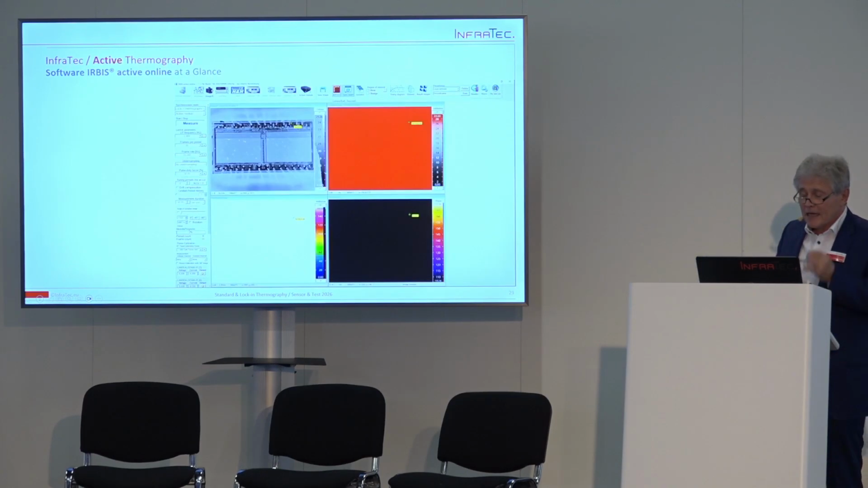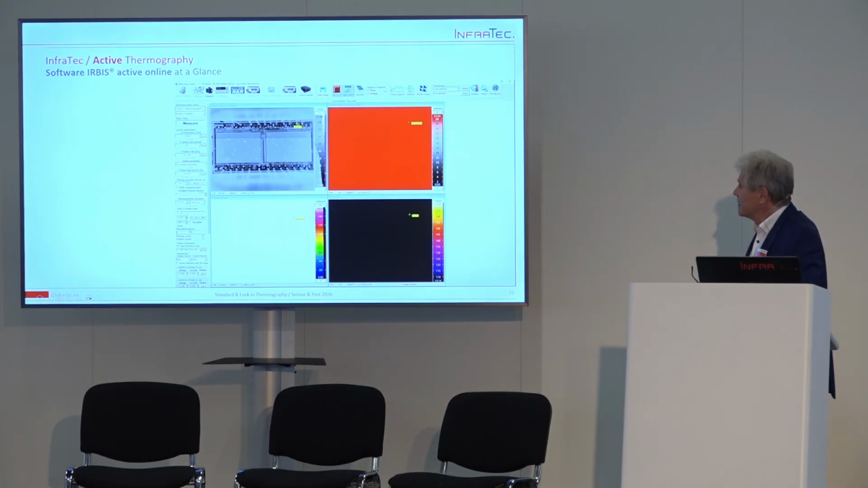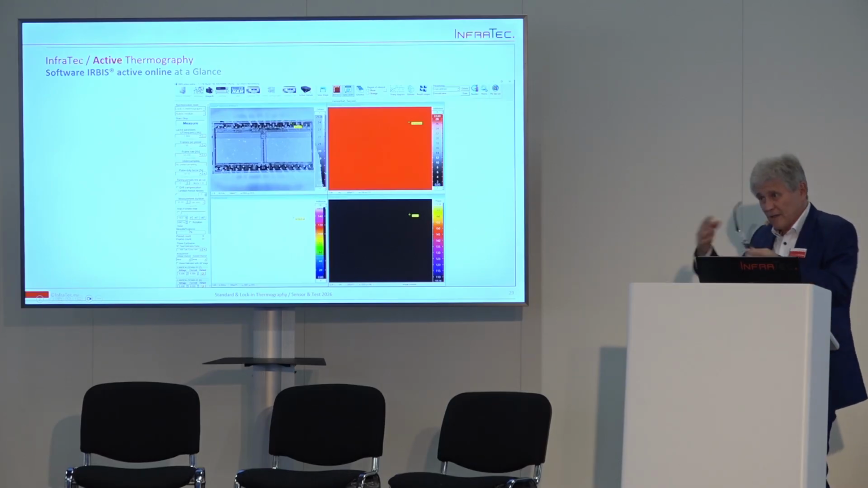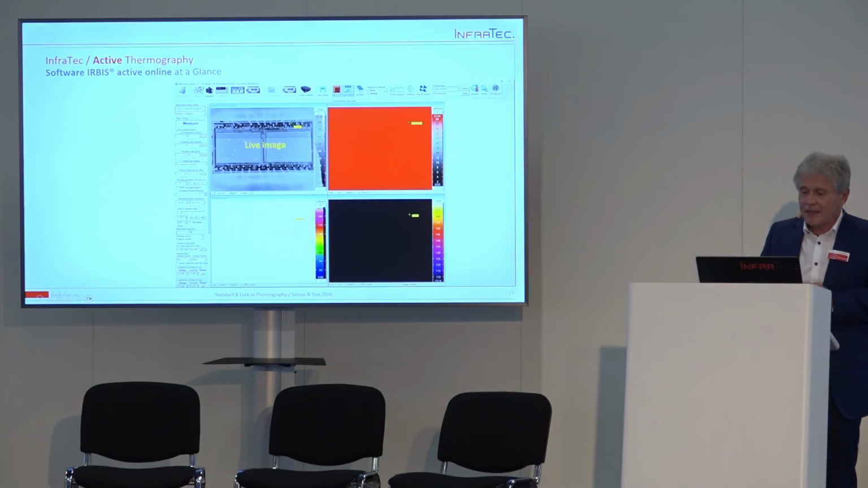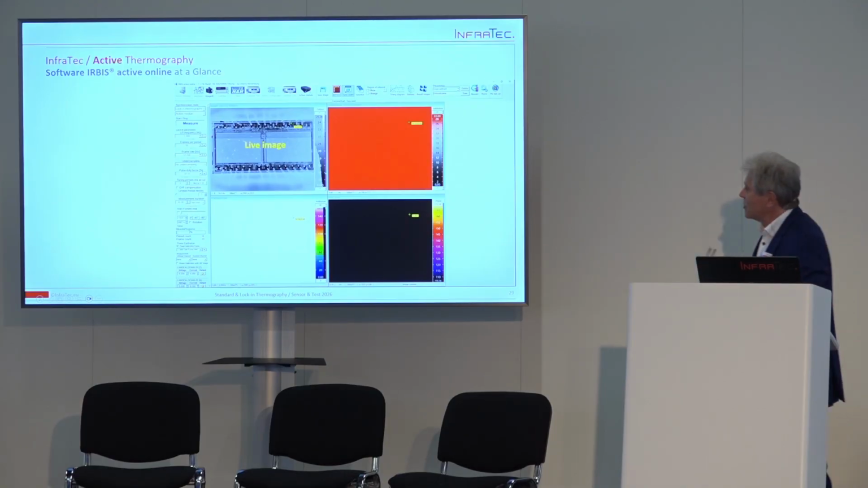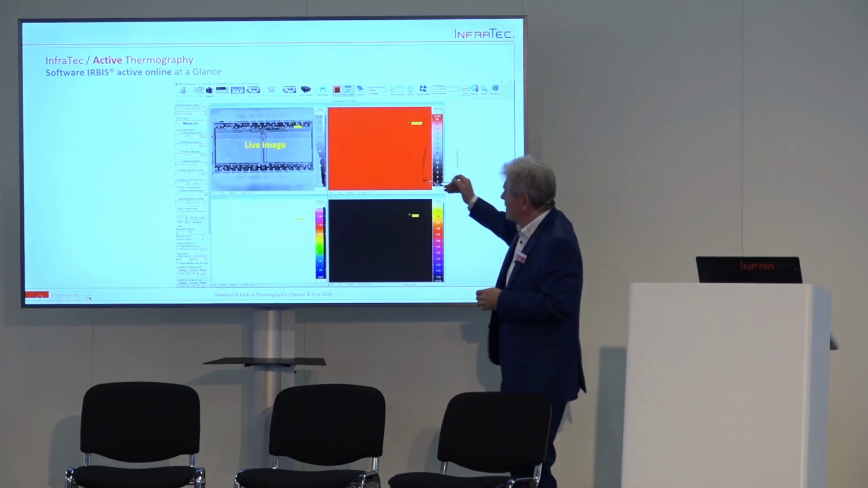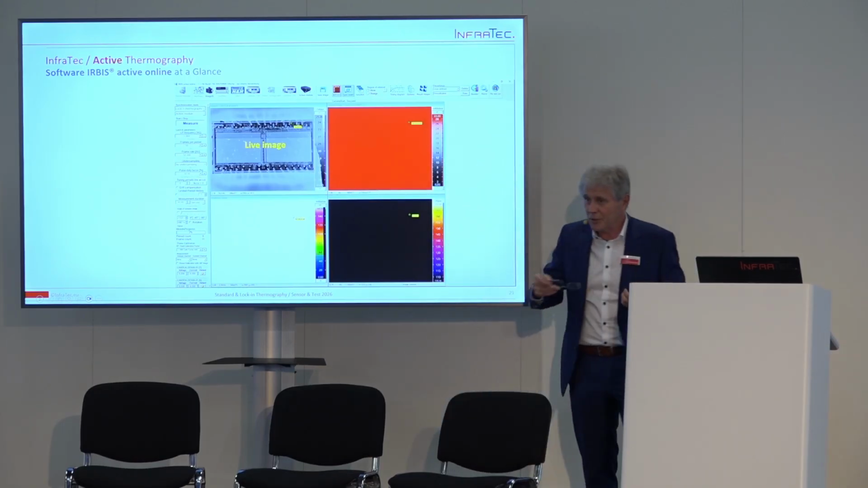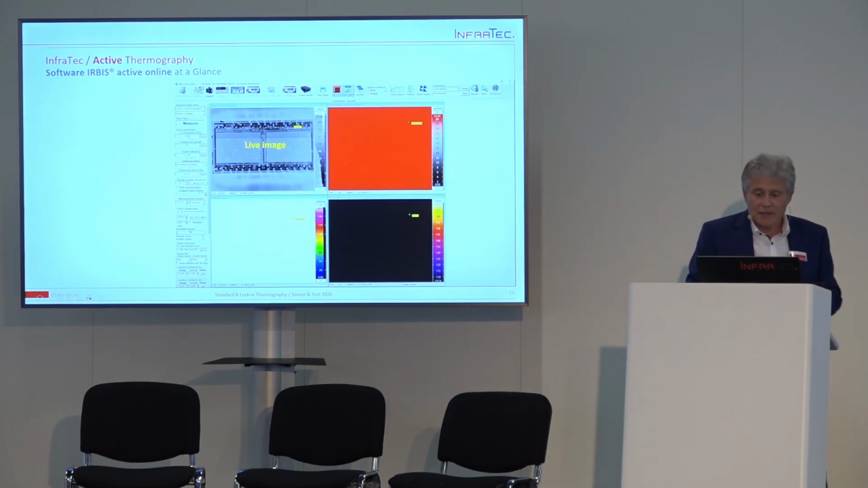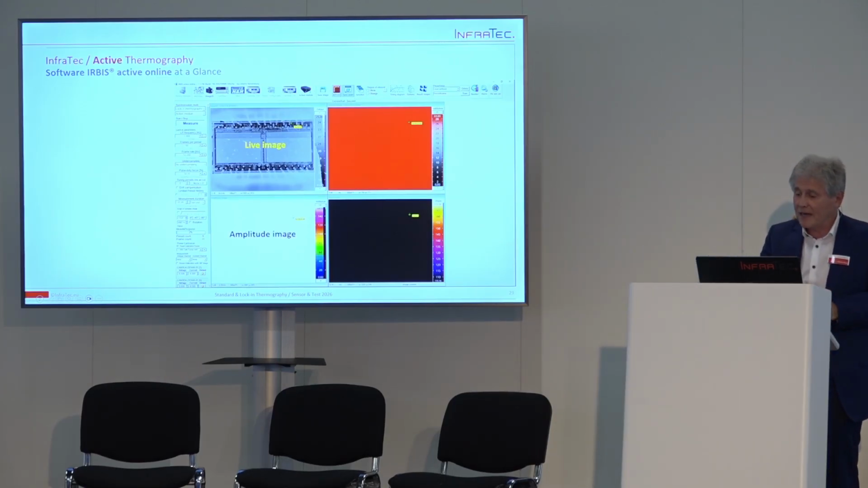Okay, so how to do that? You need a software. We can offer this kind of software. This is called Active Online. So with this software, you will get 4 images. On the upper left side, you see the live image during the process and during the excitation and the control of the camera. You get an amplitude image as a result, a phase image, and the complex image.